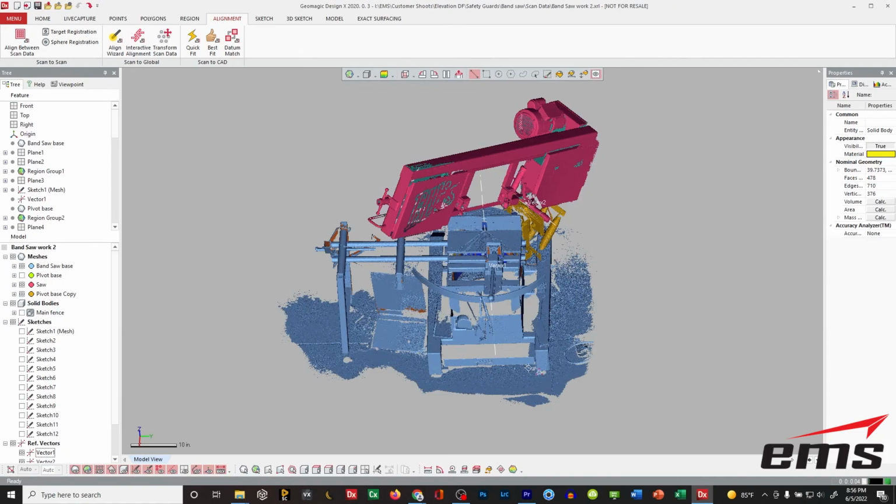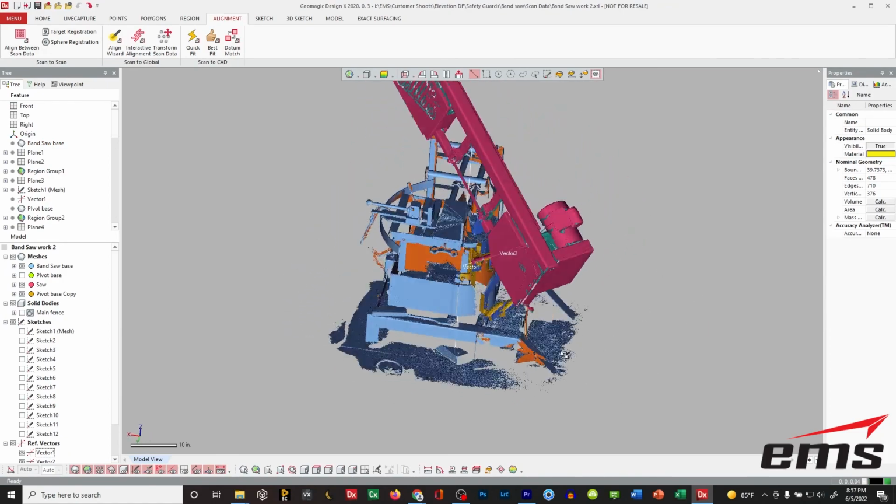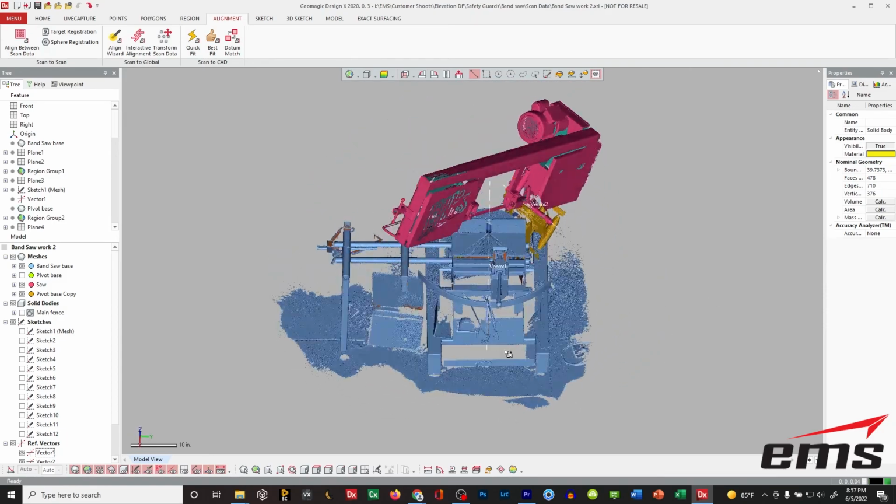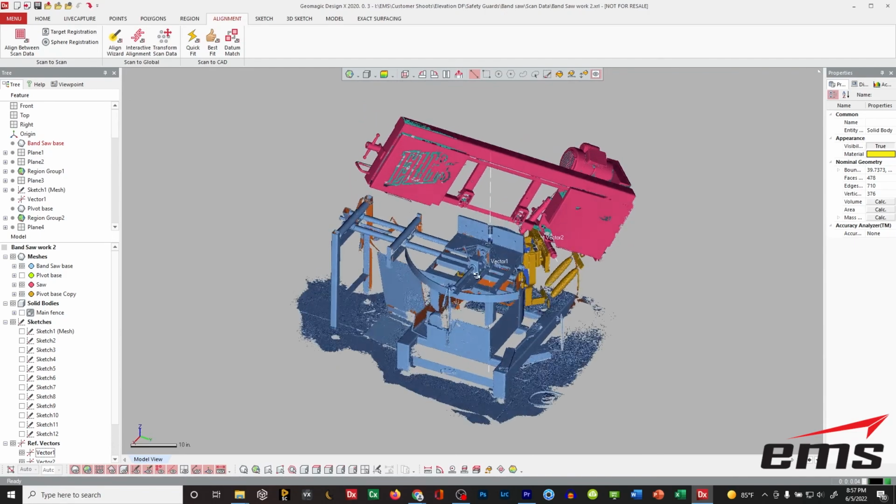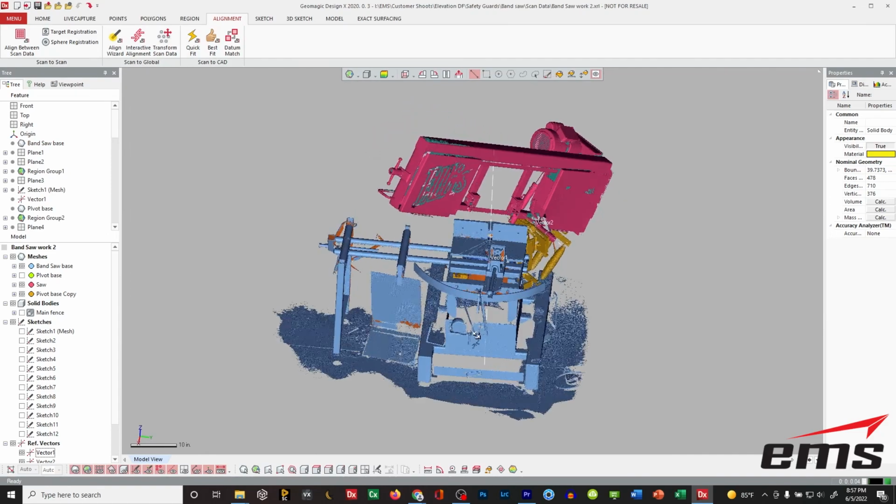Okay, so here we are again in Geomagic Design X, and you can see our scan data of the bandsaw. So we scanned pretty much the whole thing all the way around, all the detail that we needed. And you can see I've also broken up the scan data again into 3 pieces, and that's going to let me rotate and move around some of the key pieces of the machine.